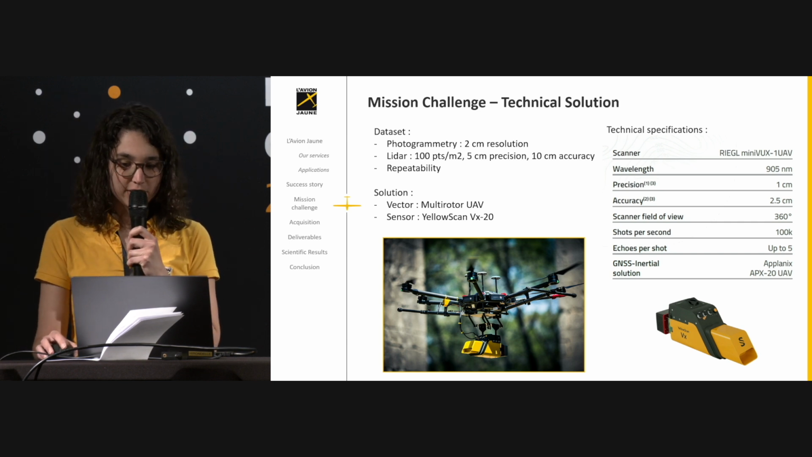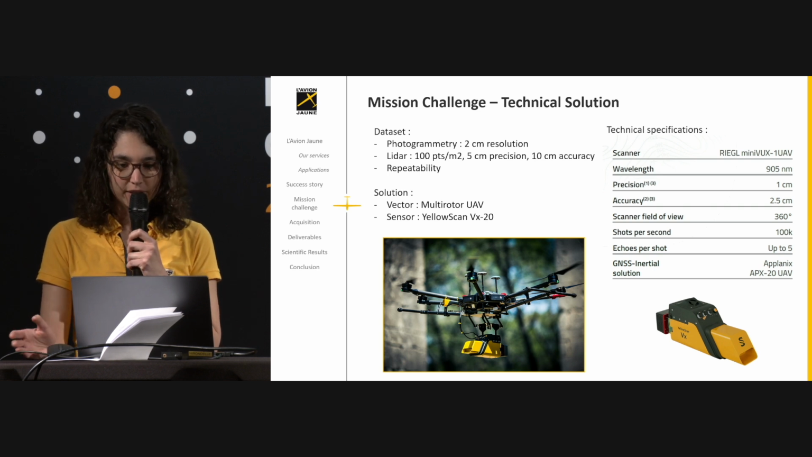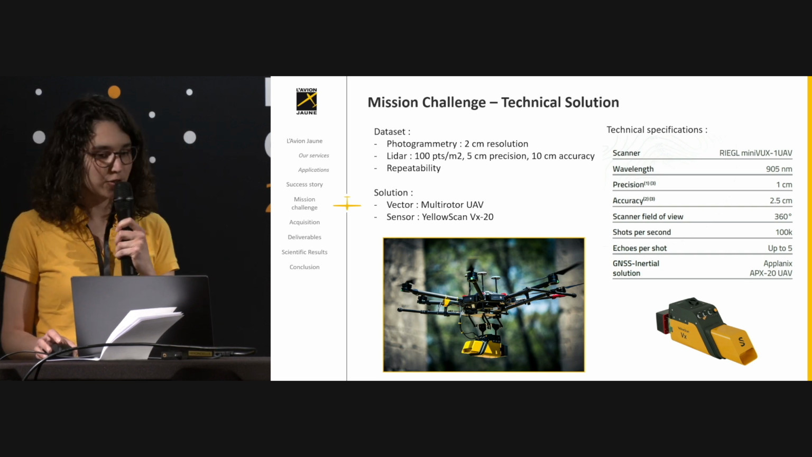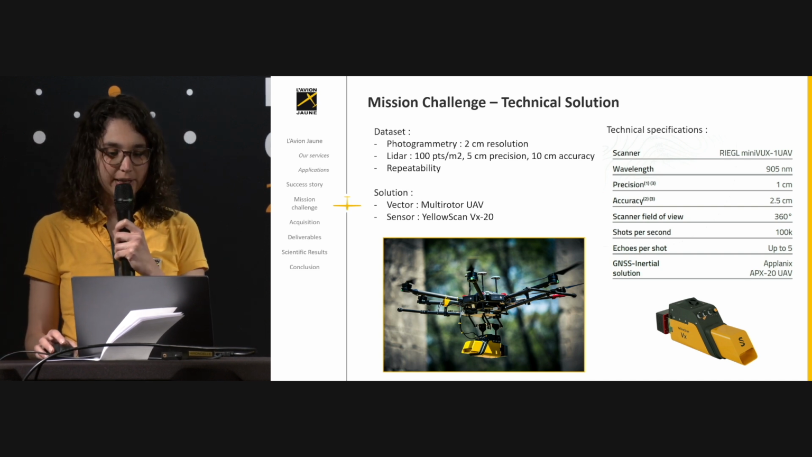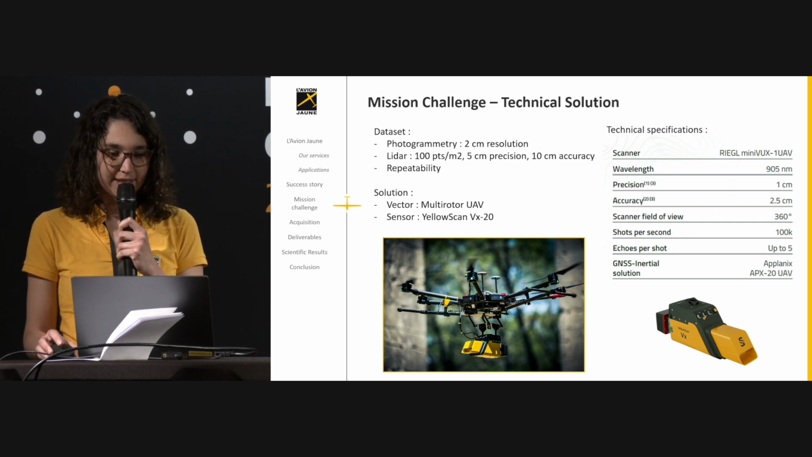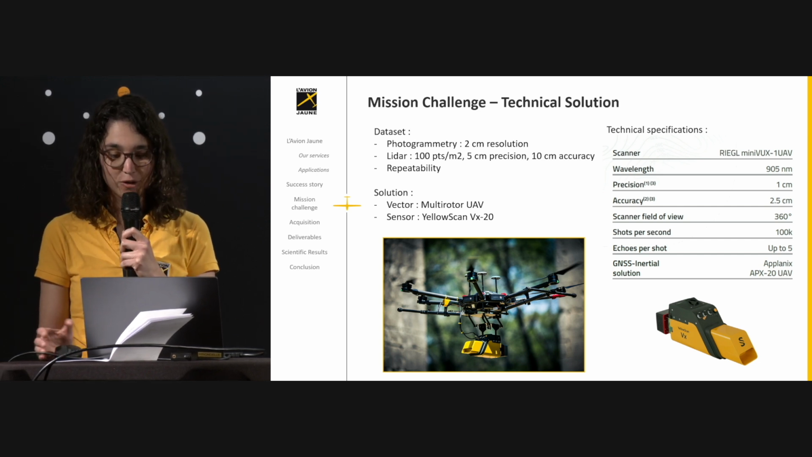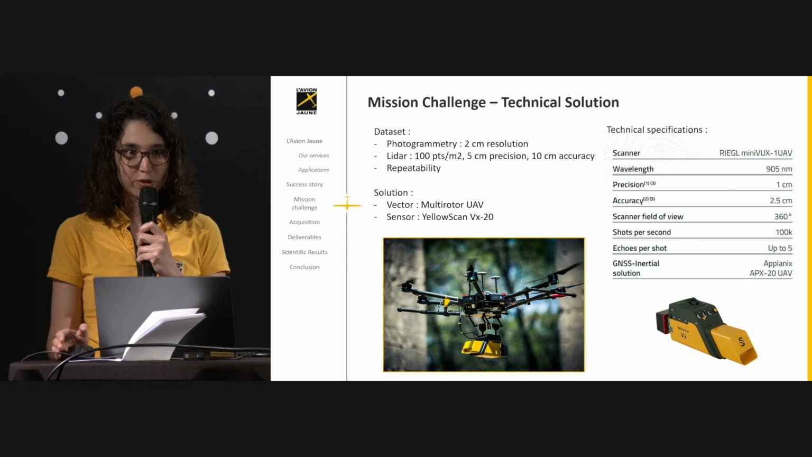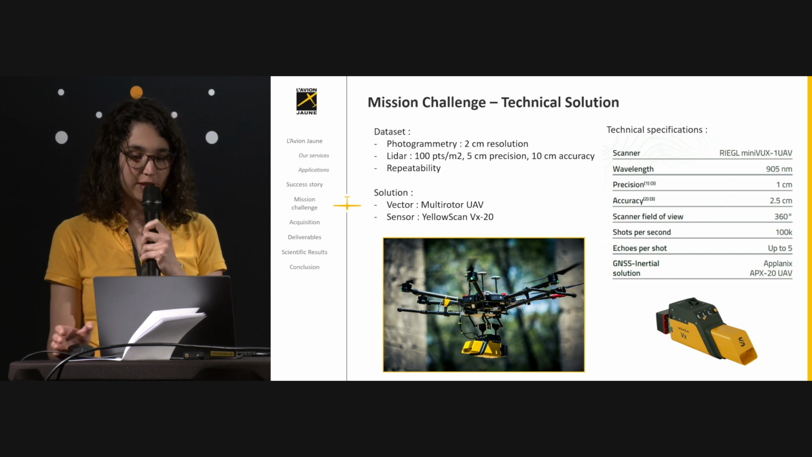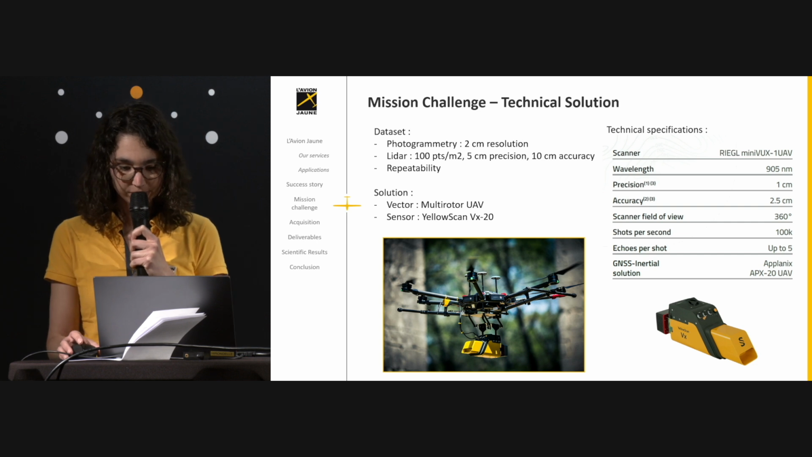So we chose the YellowScan Vx-20 on a multi-rotor UAV. Here are the specifications. This is a RIEGL miniVUX scanner with an IMU-X20 from Applanix. This is an infrared wavelength. The bathymetric green scanner was not available during the project, so this is only about topographic acquisition. And precision is 1 centimeter and accuracy 2.5 centimeters, so it will be okay for our study.